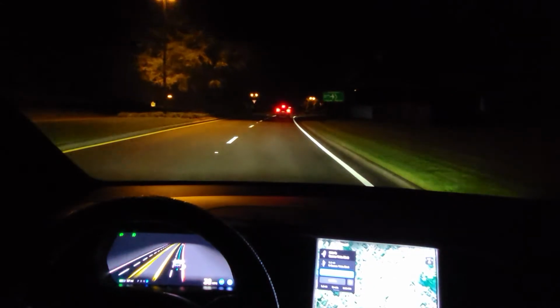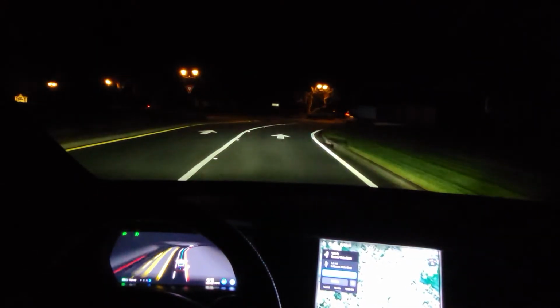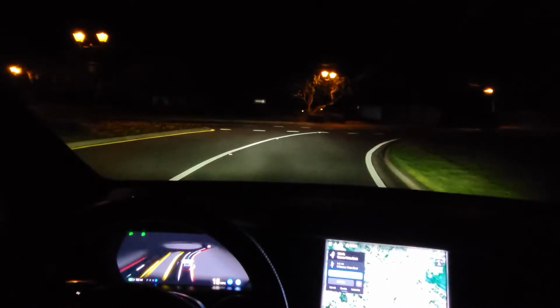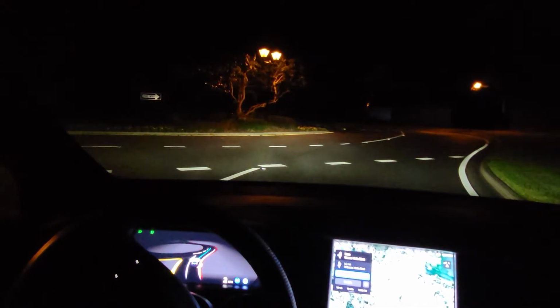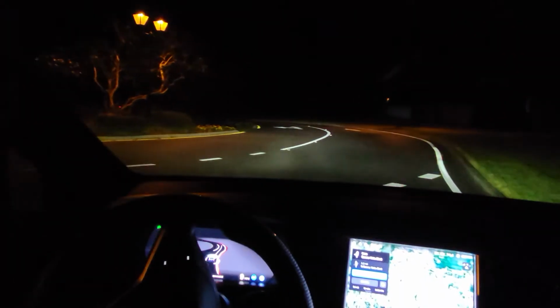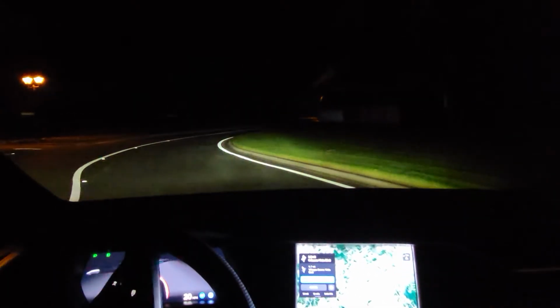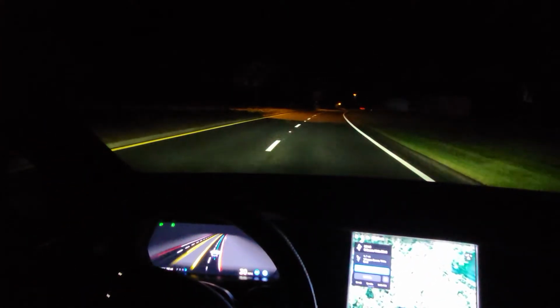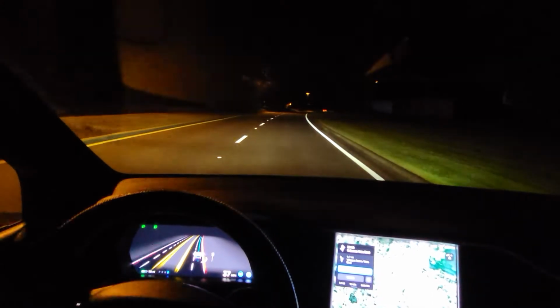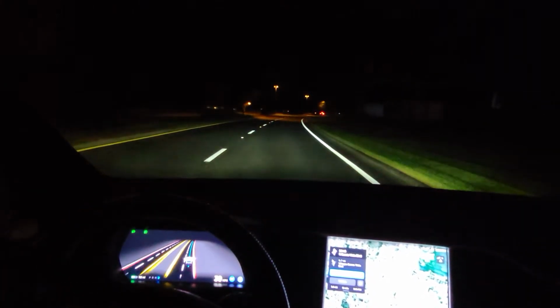But I wonder if it does better behind a car through the roundabout. I don't know. Nope, it looks like it's going to come to a stop. It sees that car. It doesn't need to stop though. It did good staying in its lane. It's just stopping when it doesn't need to. Right. It's a yield. It's not a stop.